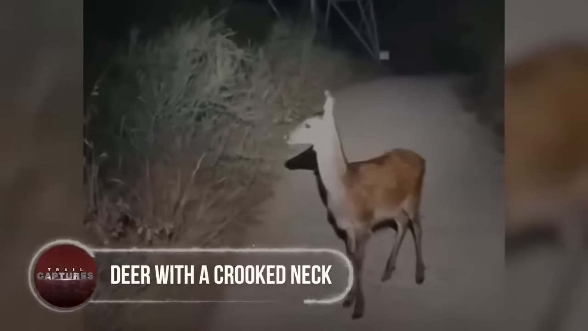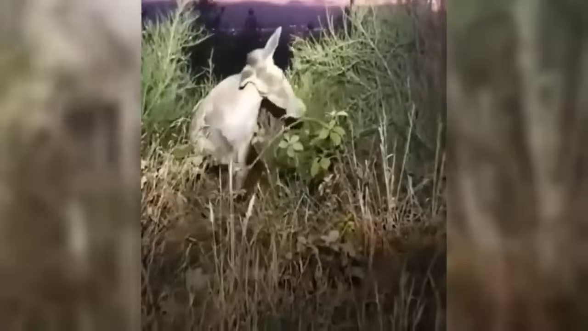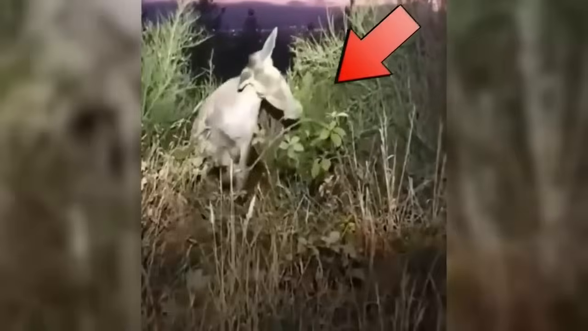Deer with a crooked neck. Here we have another strange deer, but this time it was not any optical illusion. In fact, this deer was actually spotted in an awkward situation, as its head was hanging bizarrely to one side. Though it was observed perfectly walking through the dense bushes, it was unable to lift its head or to move it around.